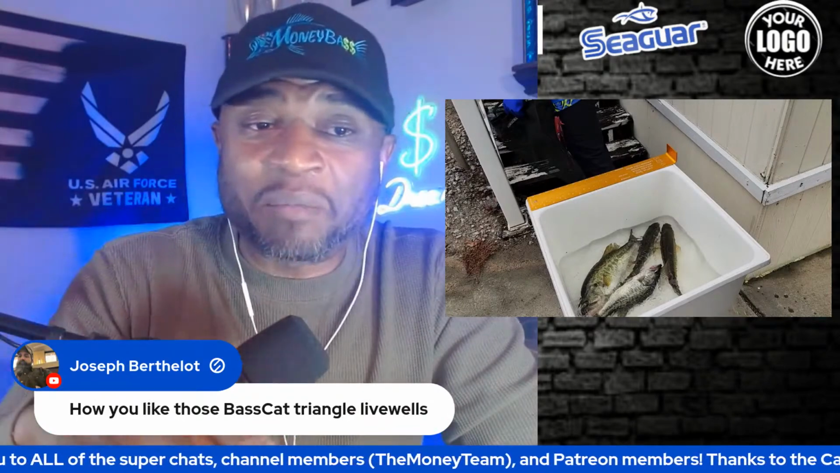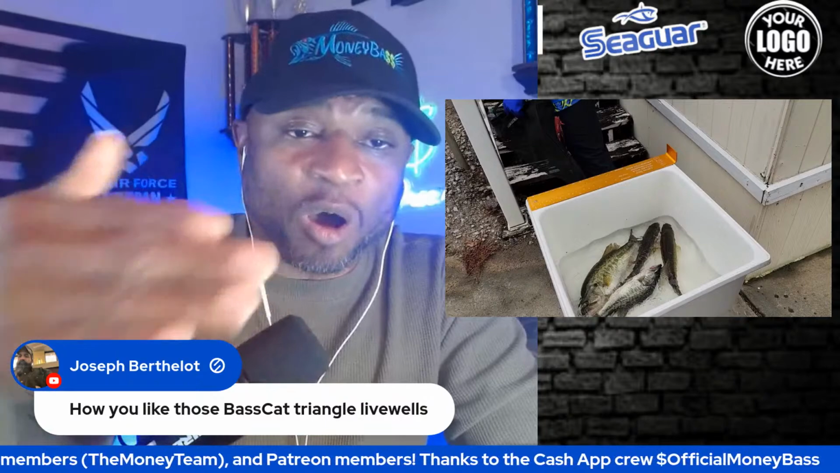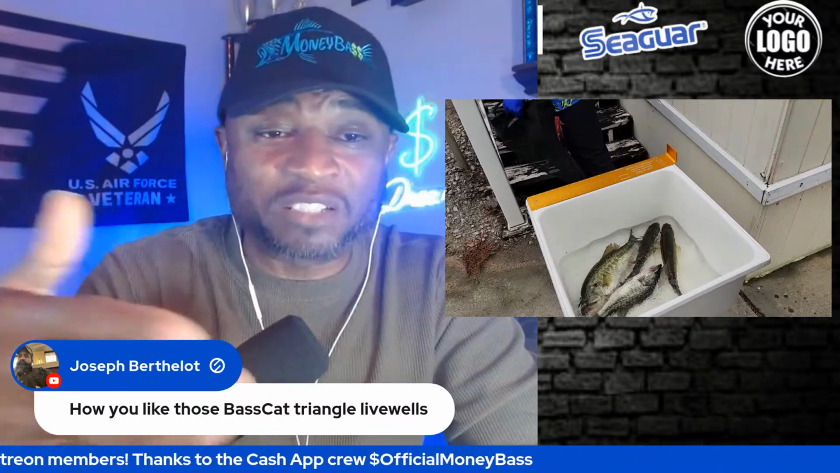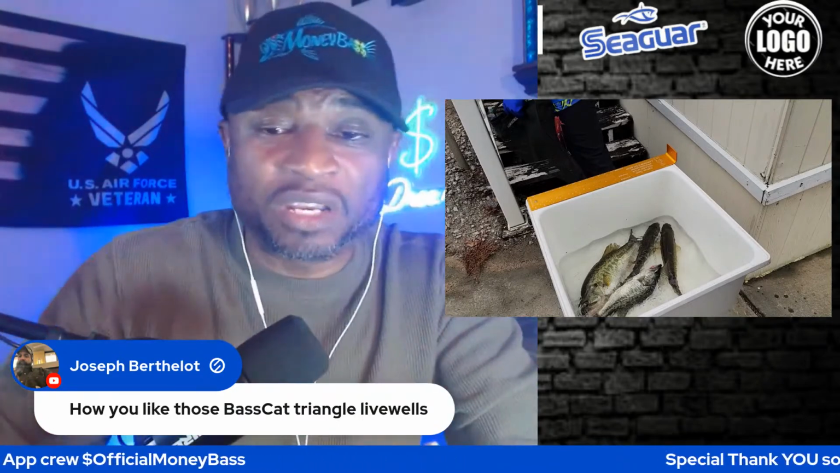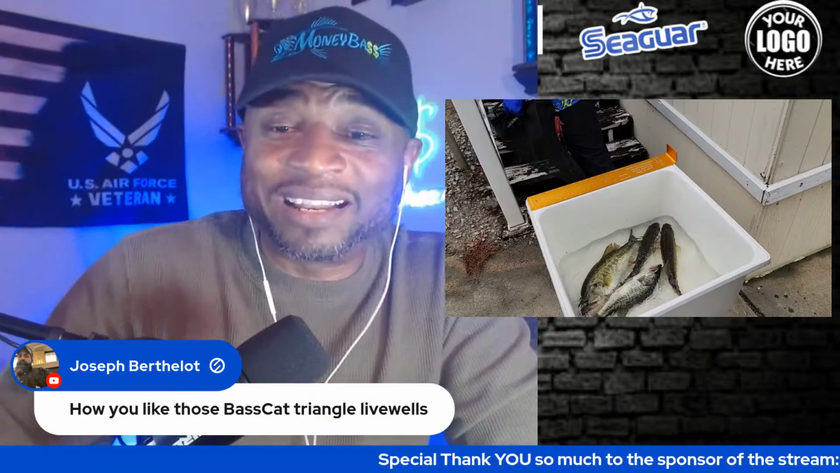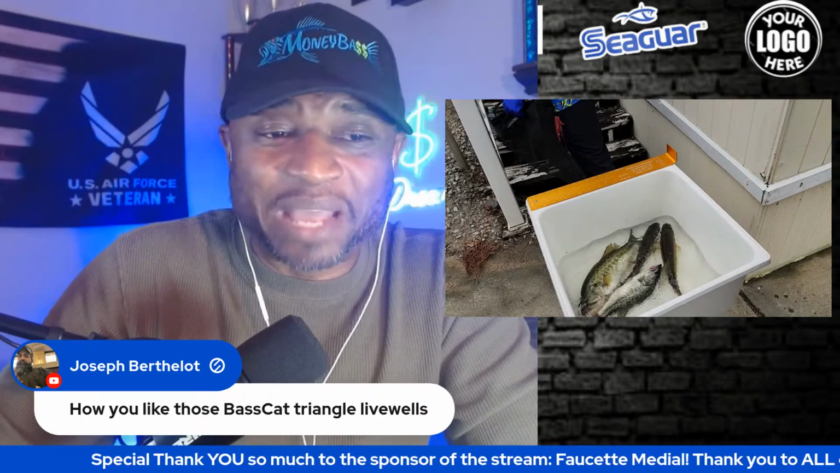And the other thing about a Bass Cat is whenever you're up front, your trolling motor and everything sits all the way up to the tip of the boat. So you're able to utilize a lot of that space all the way up to the front of the boat. The beam width on it isn't quite as wide, but you guys saw the speed on that thing. That thing will move. So you don't have to worry about somebody beating you to your spot if you have a Bass Cat.